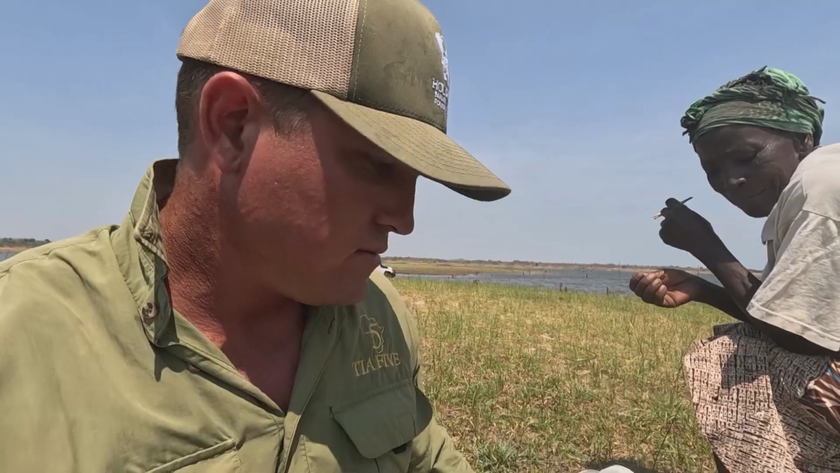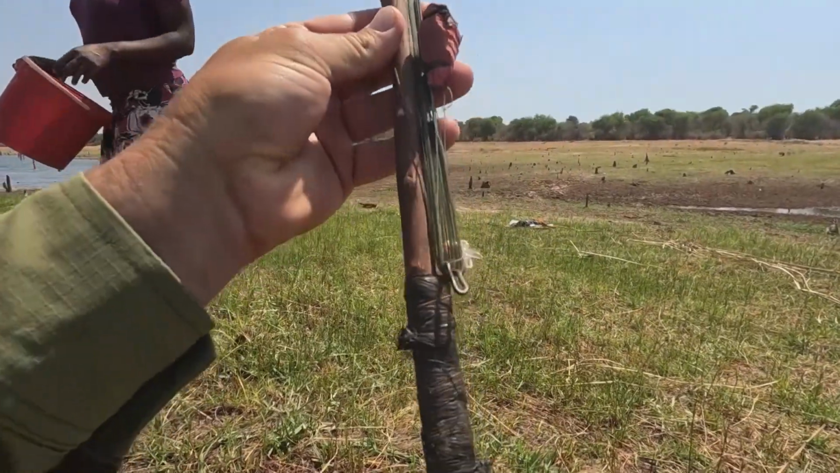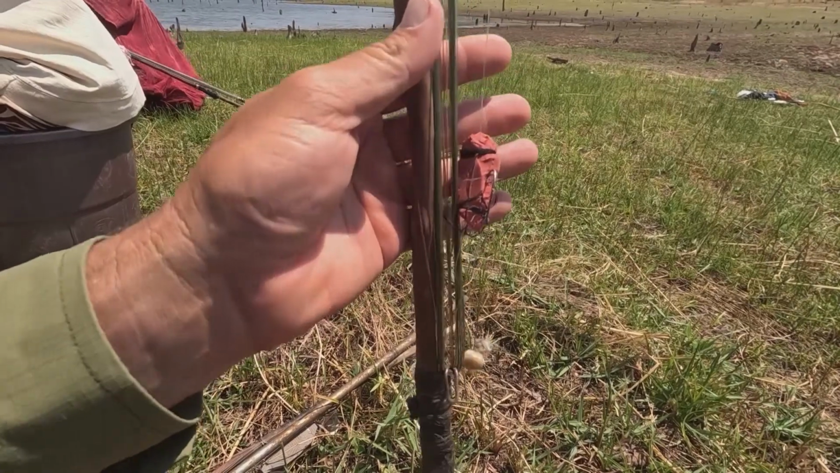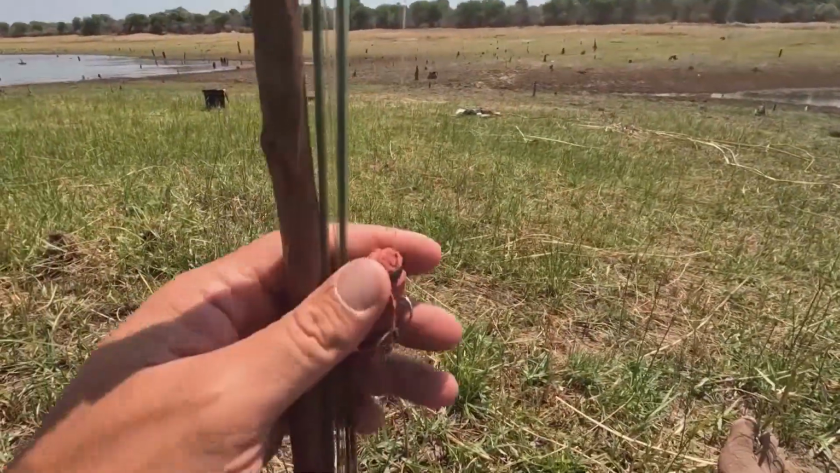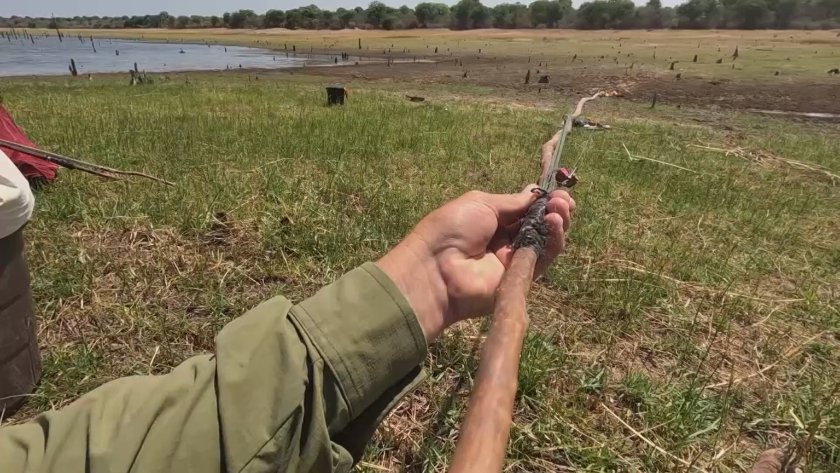Let's have a look at some of their fishing gear. See, the fishing rod is very simple. It's just a stick with a little latch to wrap your fishing wire around, and then the hook is a normal fishing hook, and the float is made out of a piece of sandal or flip-flop. What would you guys call that, shoe thong or whatever, flip-flop? She thinks I'm accusing her of having funny feet, but I'm not.